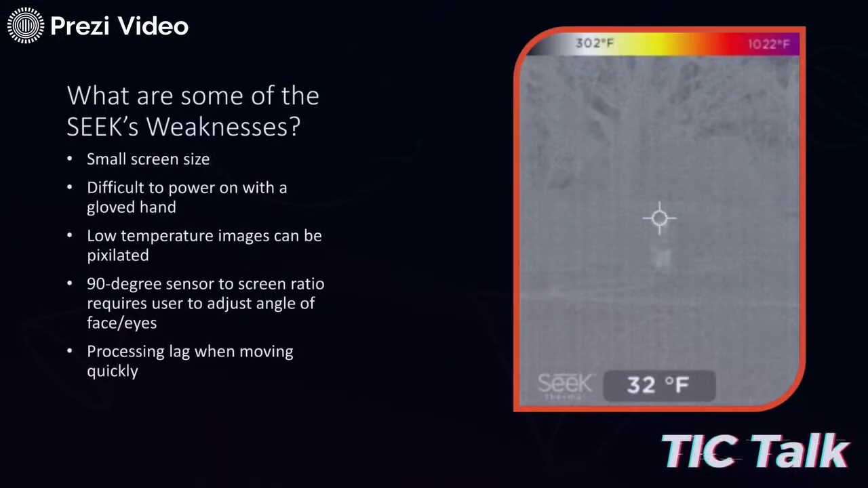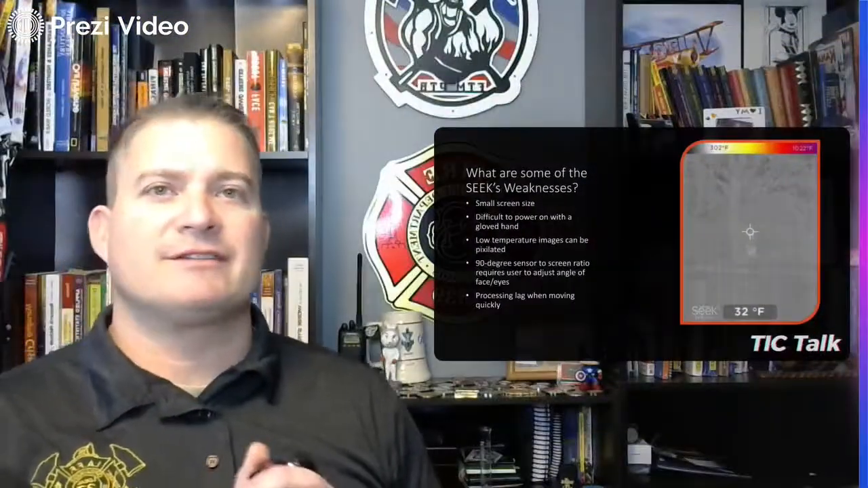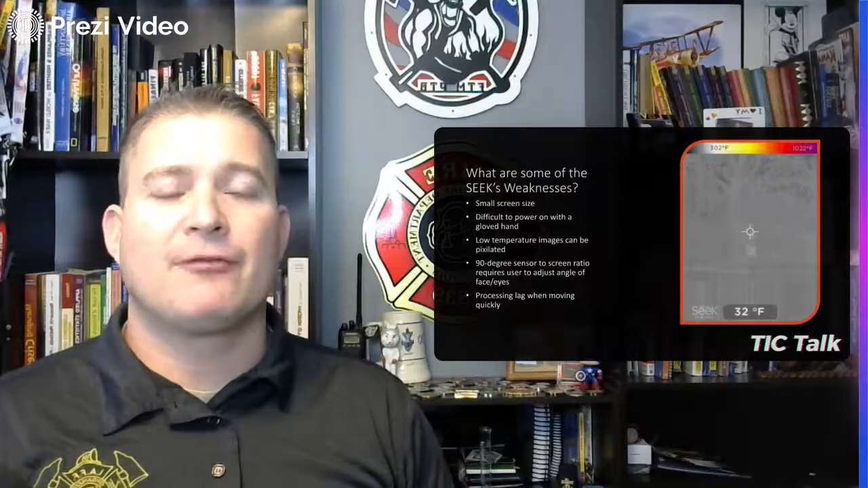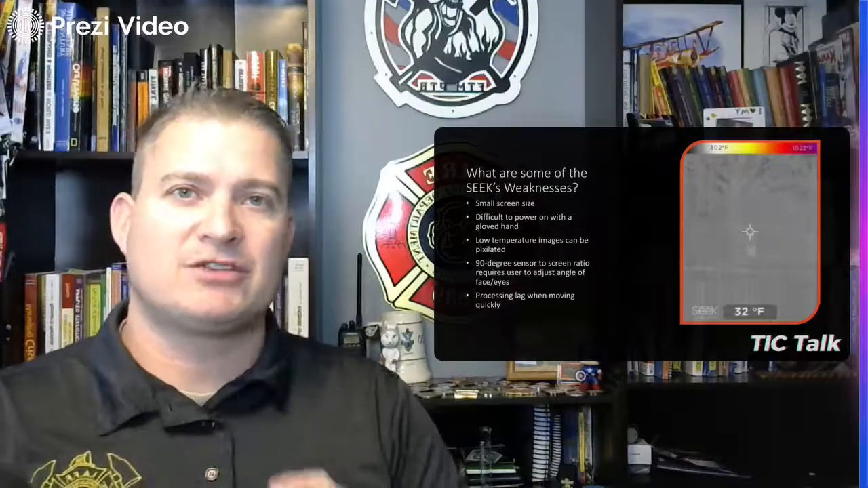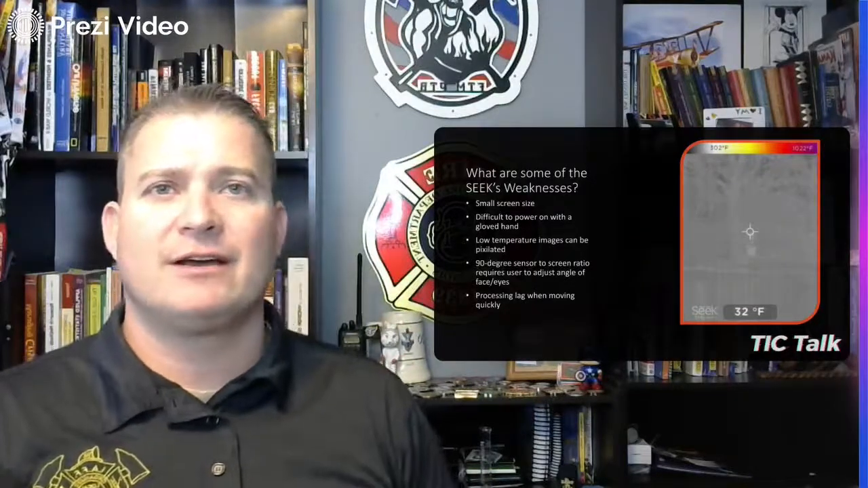Now that we've talked about what some of the benefits of it are, there are definitely some weaknesses. So I want to make sure that everybody is aware of what some of those weaknesses are. The first is that it does have a small screen. You can see that it's not the world's largest screen, especially compared to the TICs that we have on the rigs right now that you're used to. Again, this is not the primary TIC. It's more of a backup, more of a secondary TIC for that senior firefighter.